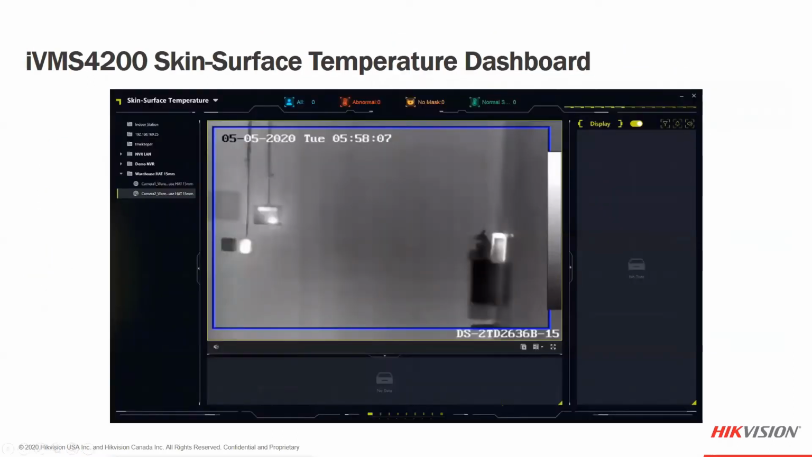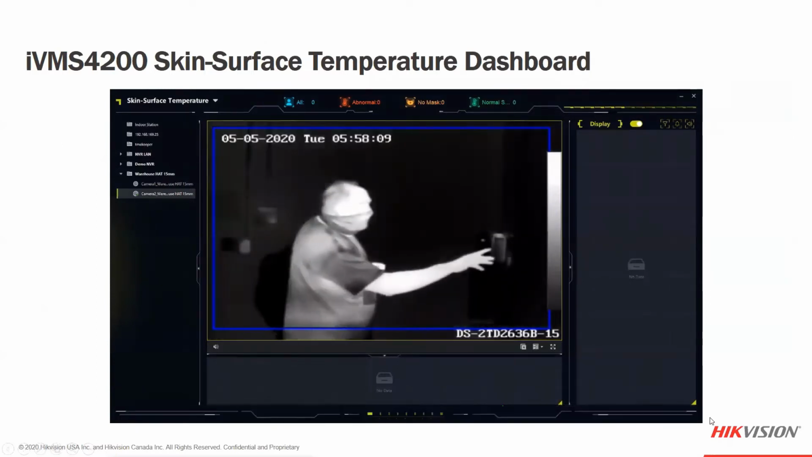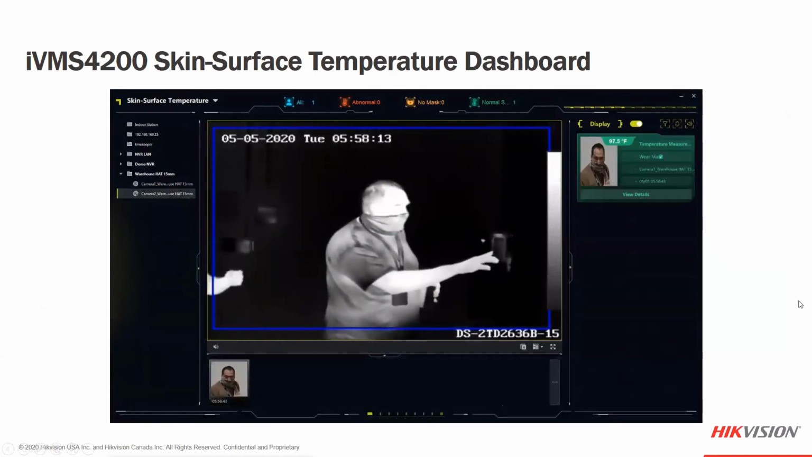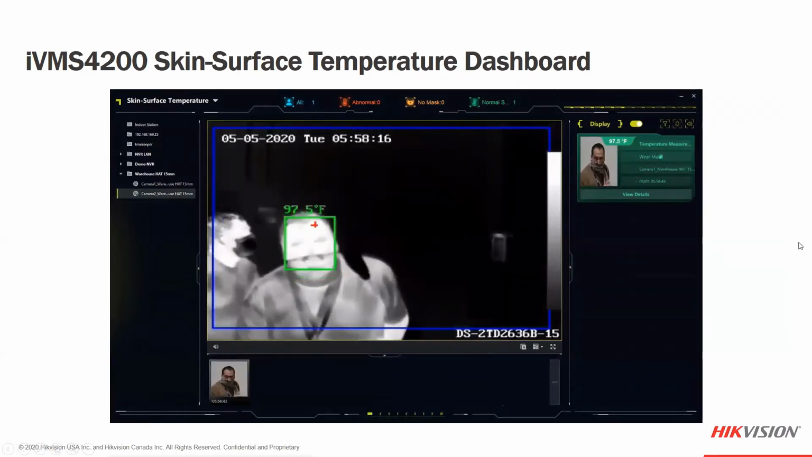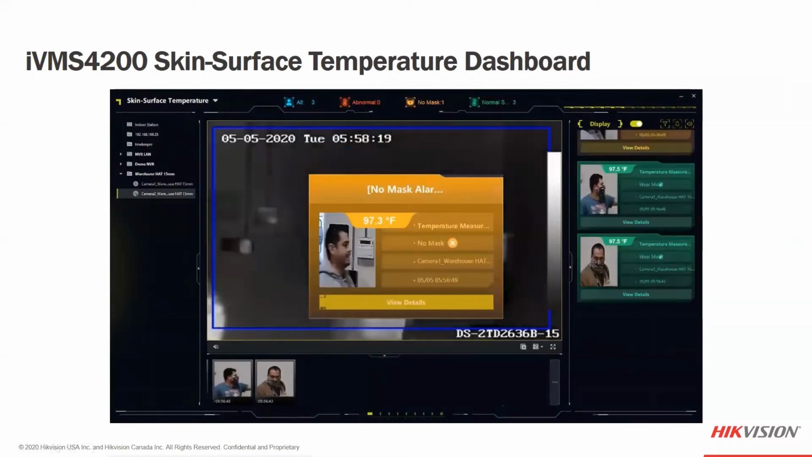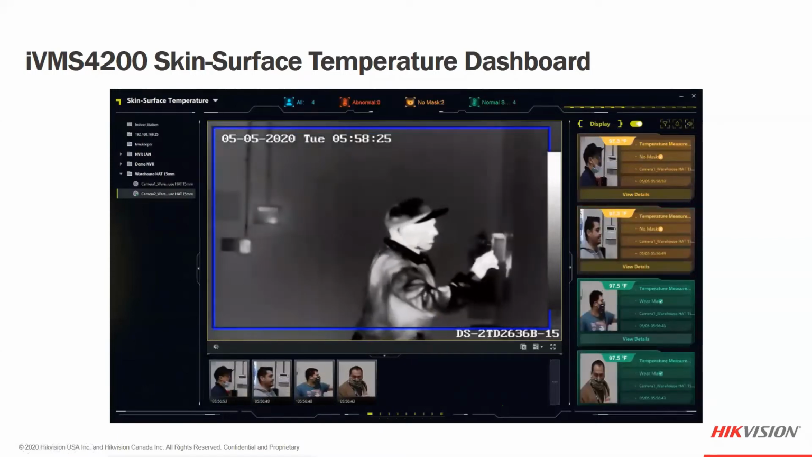So this is our iVMS 4200 software, and this is a quick video showcasing the notifications that you can receive. Again, the same warehouse crew coming in. You can see he's got the orange thermos in his hand there. But now using the software, we can have a visual representation of the temperature, and in our case, the mask or no mask function.